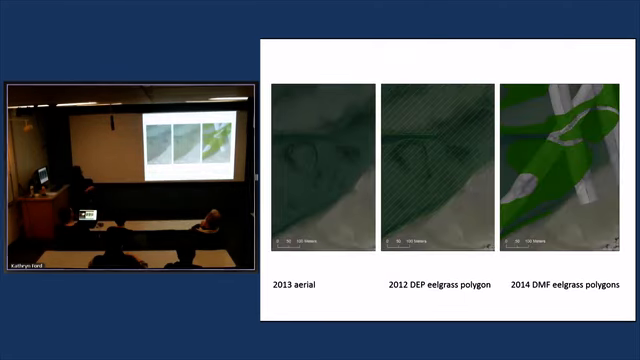And here's just another example where we have some acoustic data weighing in. So this is the 2013 aerial. Here's the DEP polygon. And then we did sort of a finer scale, really trying to focus in on the main eelgrass bed, and we informed it with the acoustic data that we had in that area.